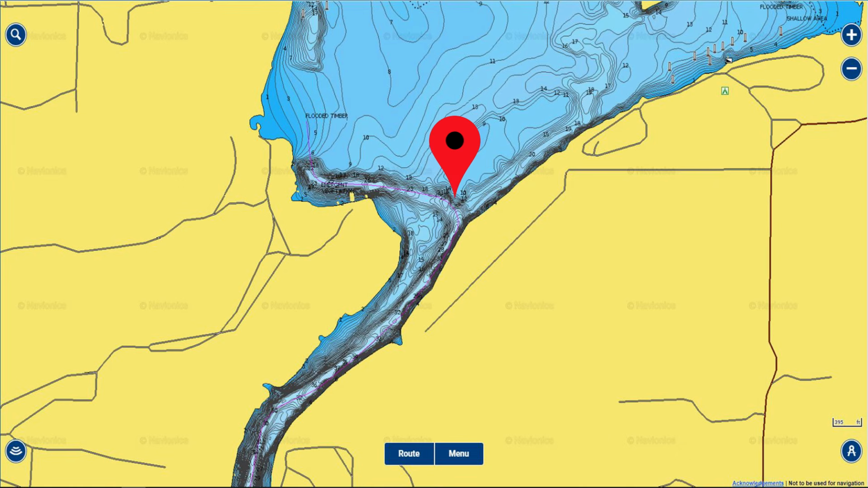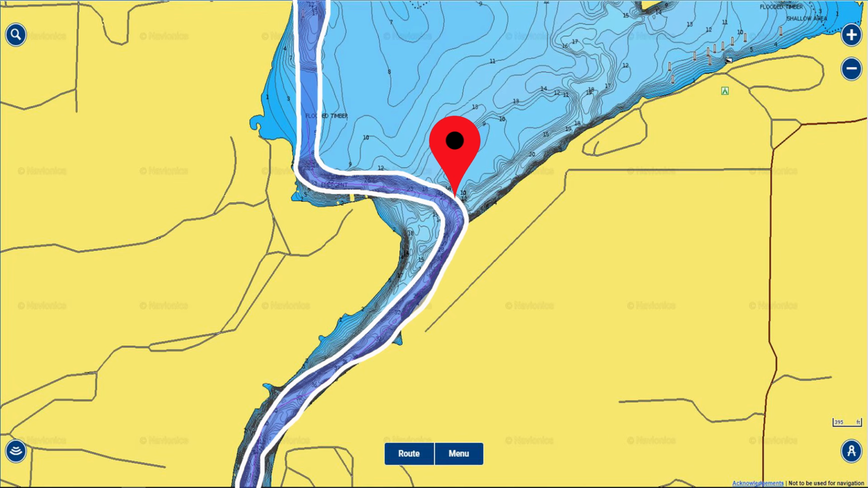So here's one of my favorite ledge spots up on Lake Dardanelle in the mouth of Piney Bay, and I actually finished third in the high school world finals championship off this spot. And all it is a creek channel that runs right up against some shallower water in the mouth of this bay.